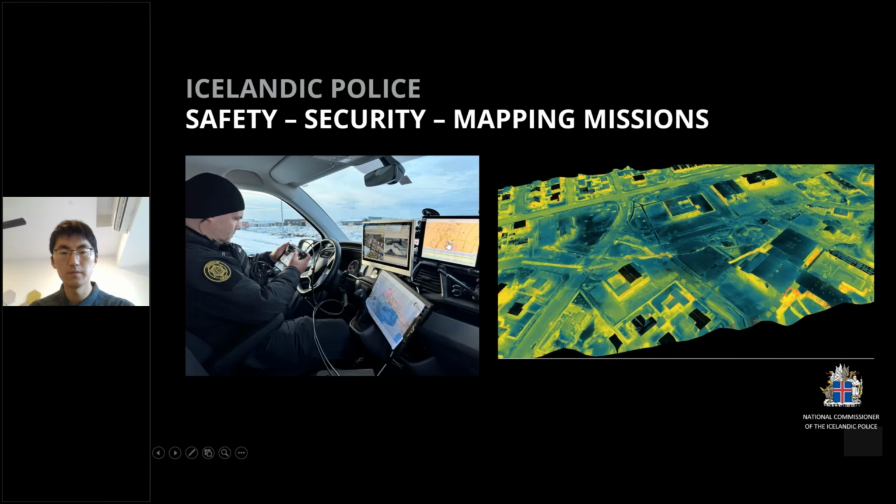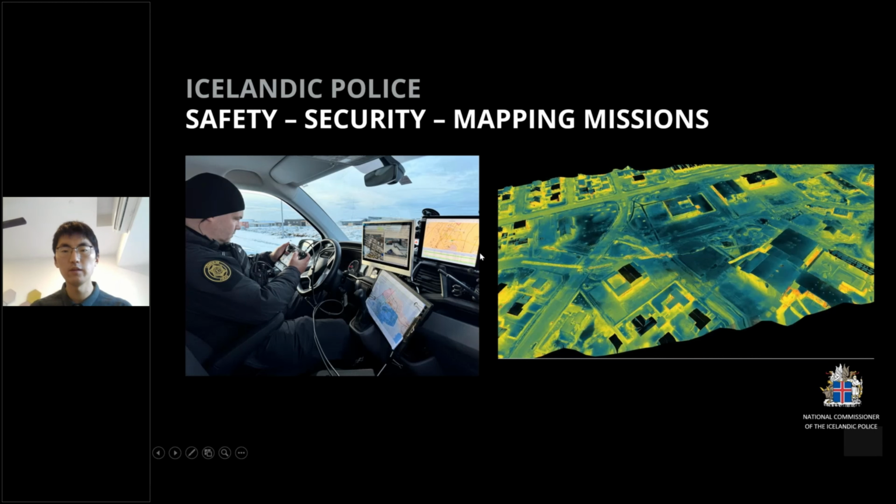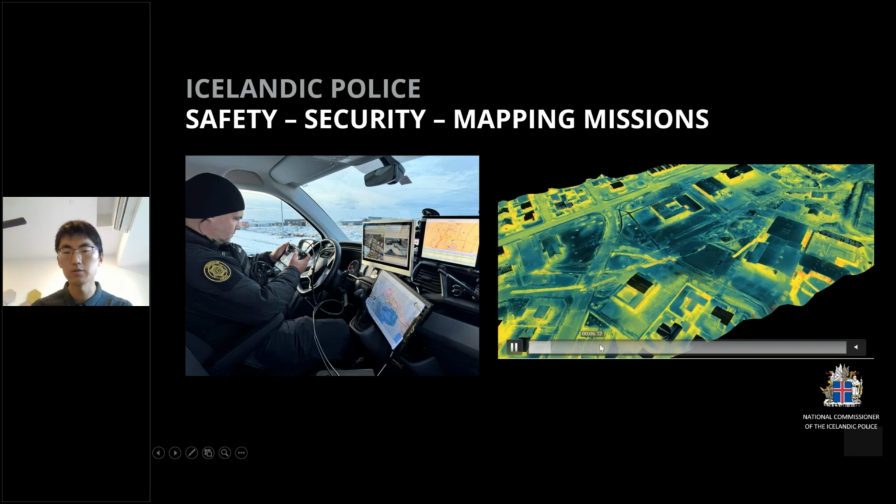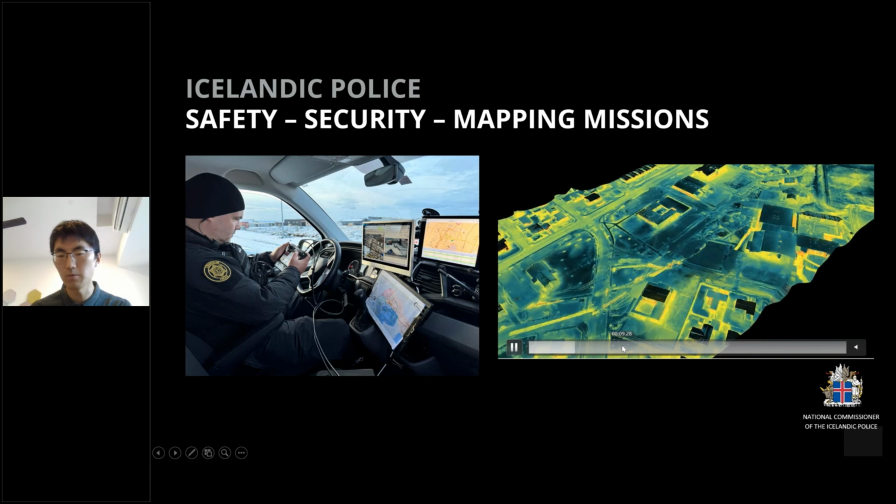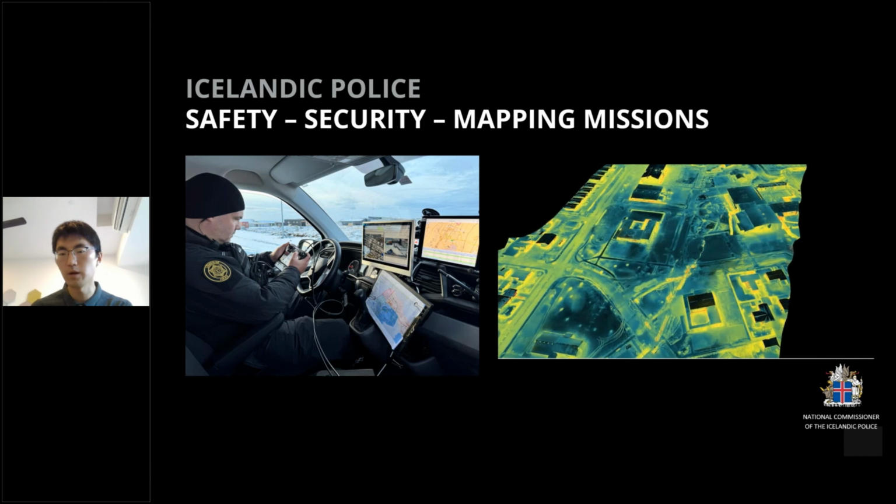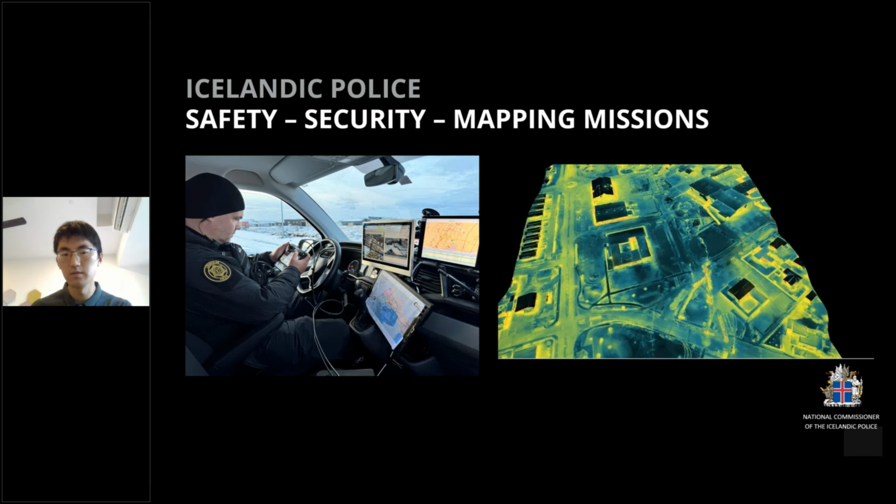So it's going to be a combination. After you install the DJI Dock in an isolated place, they have more choices. Sometimes they can also manually fly the drone from the DJI Dock to do some quick mapping. We can also see this is based on thermal mapping. And sometimes they can do remote operation of the Dock 1 if there is some emergency and the pilot is not nearby the emergency location.